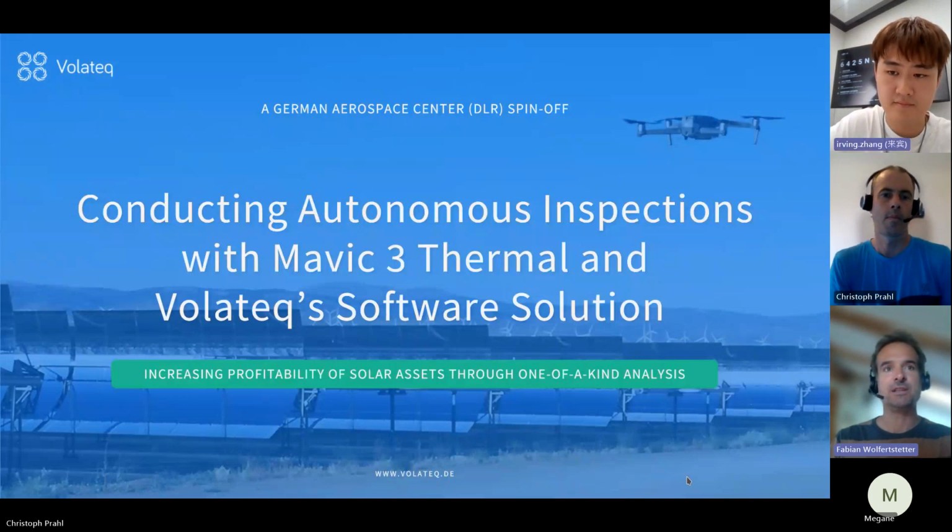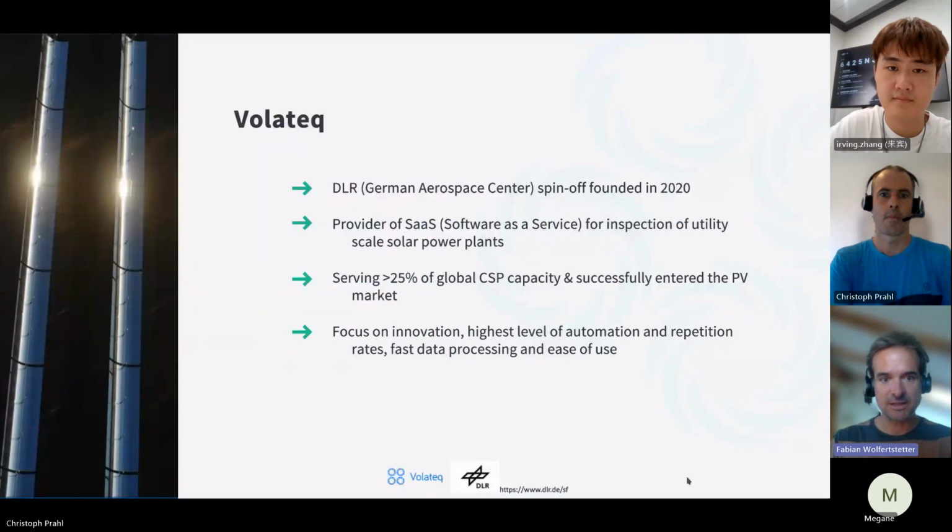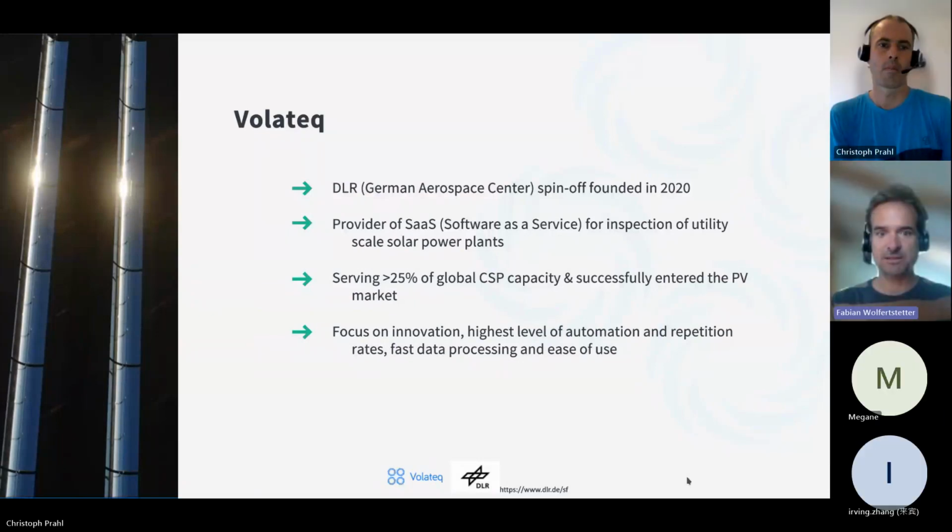So I'll present the agenda later. But on the next slide, I'll just introduce ourselves. So we're Volateq. We're a German Aerospace Center spin-off. We were founded in 2020 with the knowledge gathered in our previous work at the German Aerospace Center. We provide software as a service solutions for inspections of utility scale solar power plants, so big solar power plants. We serve two types of solar plants. So we serve photovoltaics and concentrated solar power plants. I'll come to the details later.